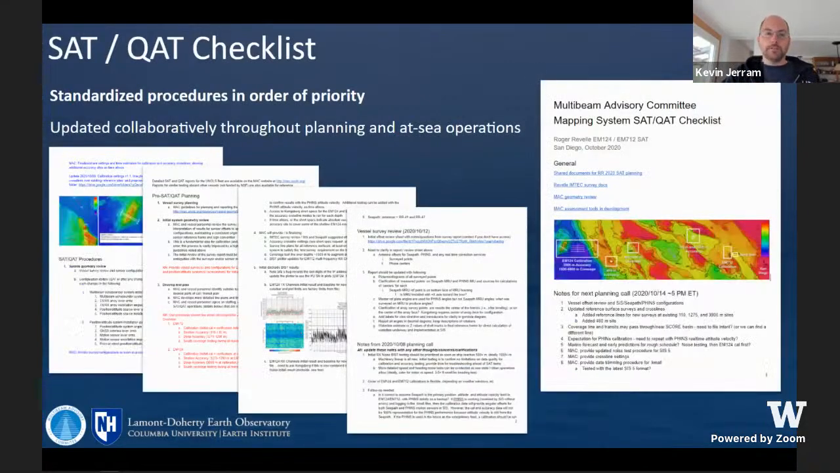Our approach here is to, again, try to standardize the testing methods. We try to develop a checklist for activities that are prioritized based on the impact on data quality and fit into the often narrow time windows that are allotted for sea acceptance testing or quality assurance testing.